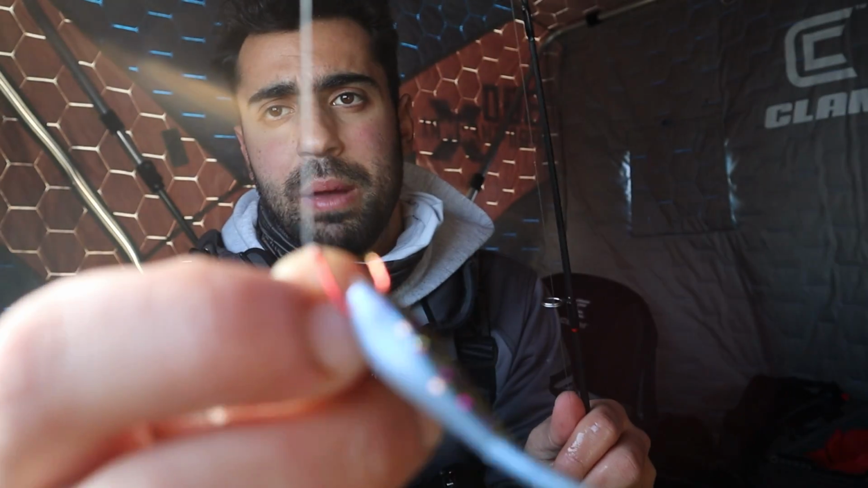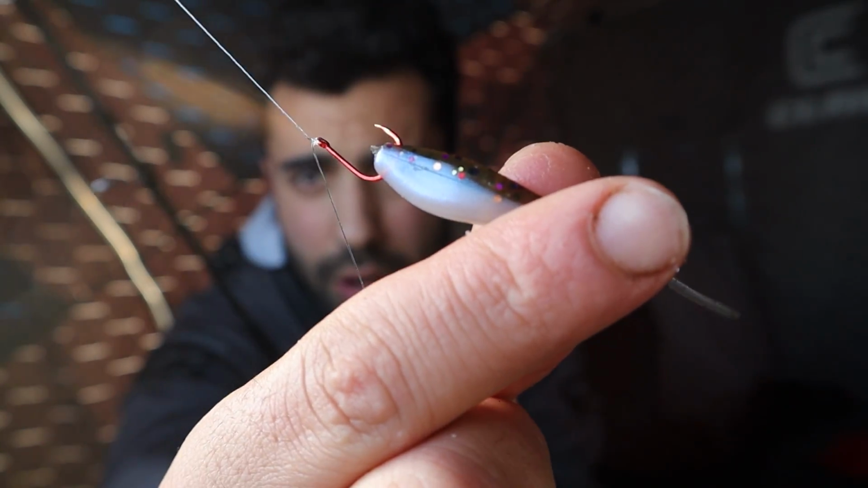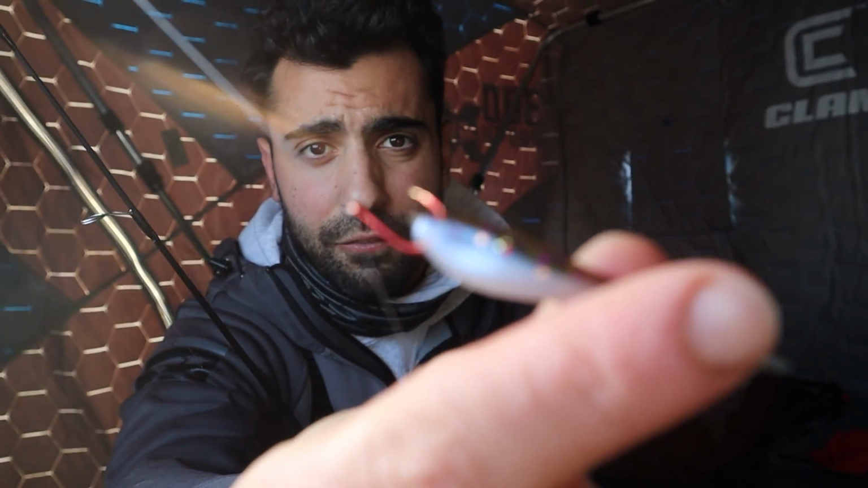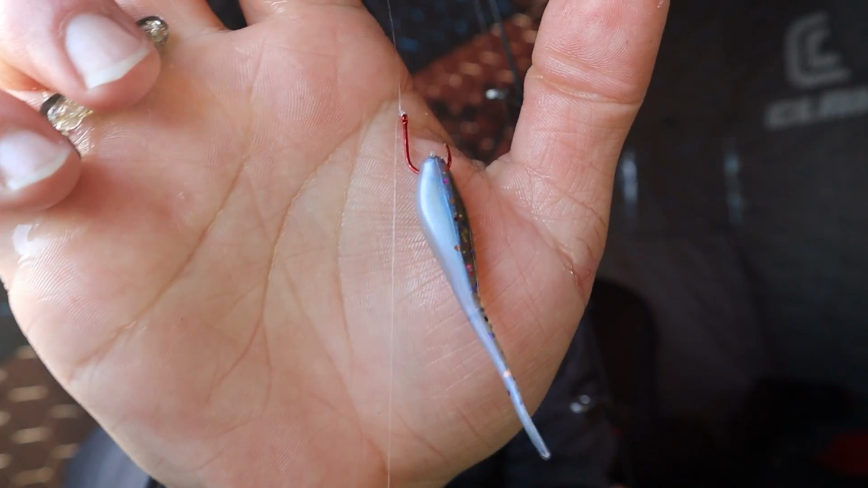All right, I feel like I didn't explain how I rig the actual bait on the top hook. We're gonna open this light and get some light here. But all you're doing is you're nose hooking it. So whatever bait you want to use, you're just literally putting it through the nose of the bait, from the bottom up through the top. And it's simple. You don't want to overthink it. It's literally just nose hooked. That's all you're doing.